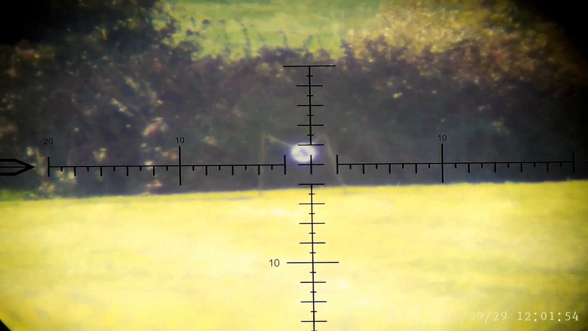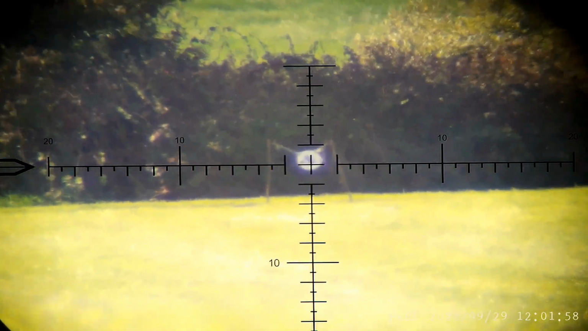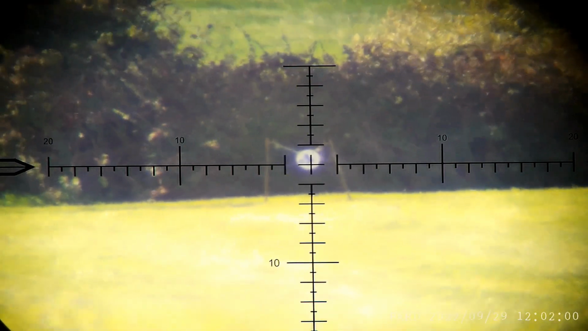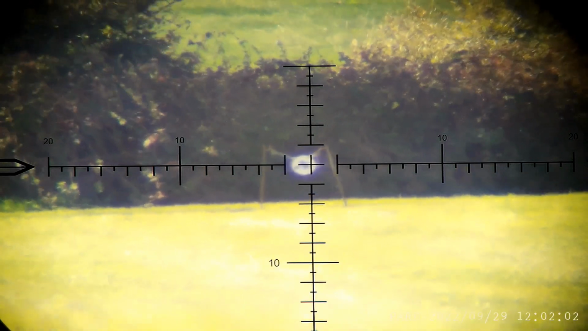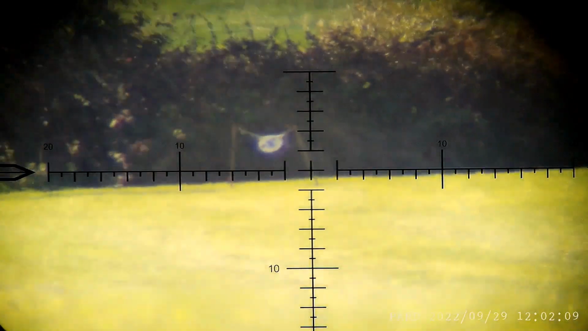Okay, I've set a gong out here at 408 yards that I've been using to validate my 95 grain VMAXs on a Creedmoor. With this pod set up, I've had no point of impact change, nothing silly. The setup was very easy. Like I showed you earlier, it's a case of just slipping on the bayonet fitting and you're away.